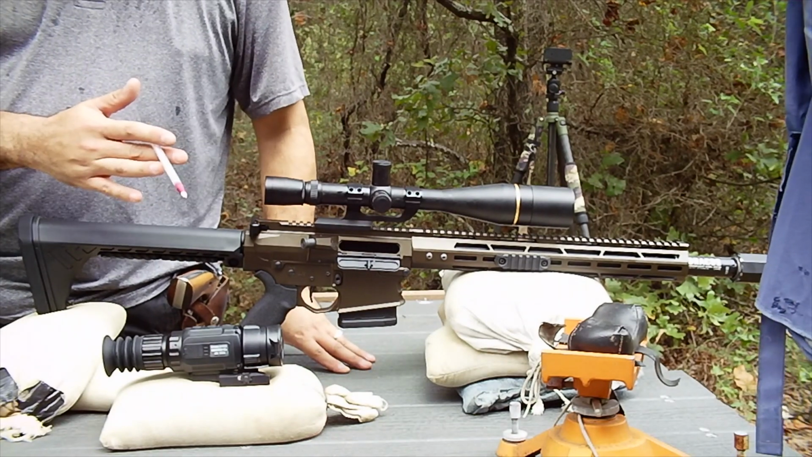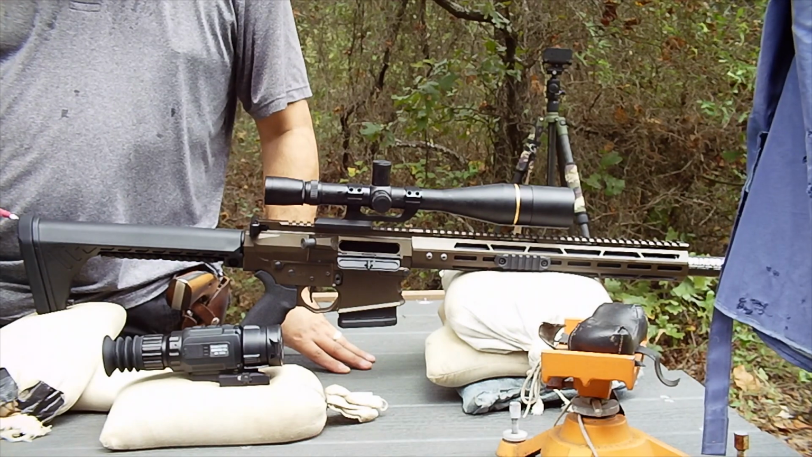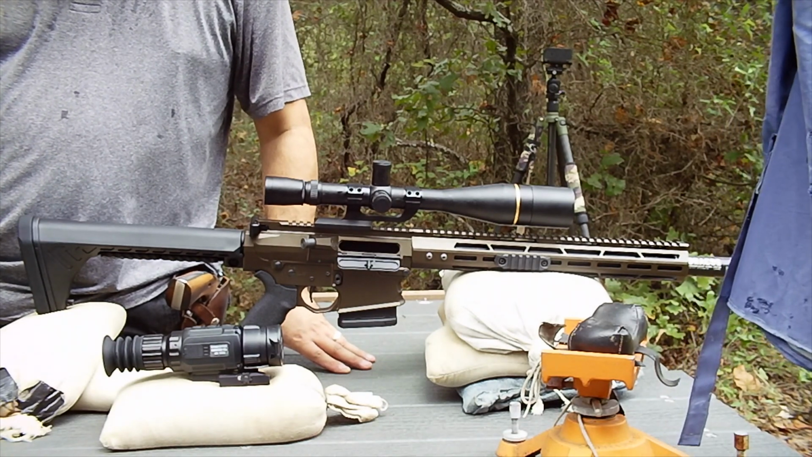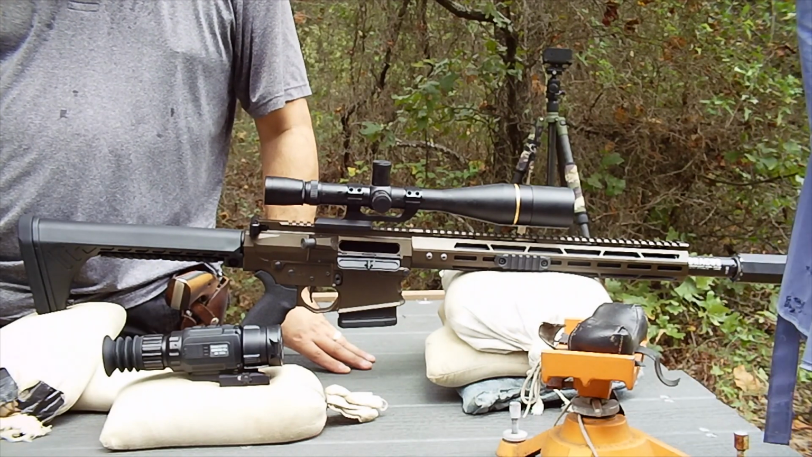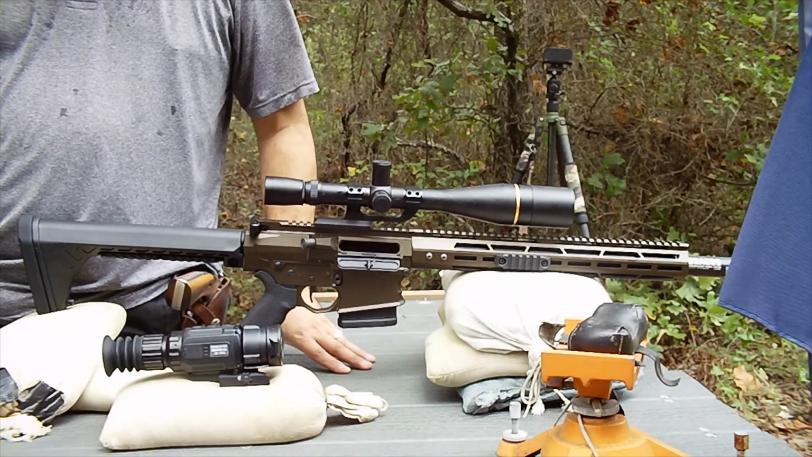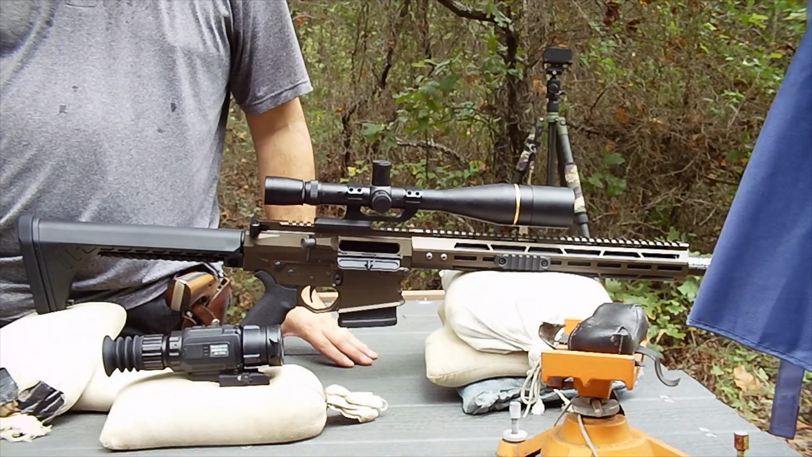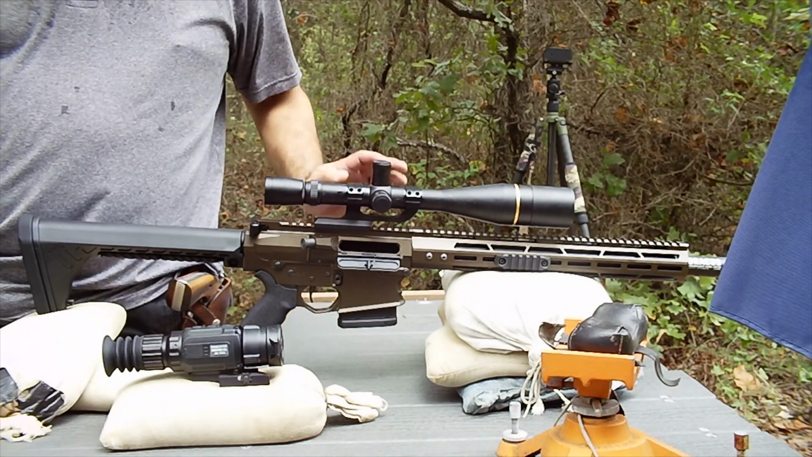I have shot this particular ammo that we're running, which I think is some cheapy Monarch from Academy, and I'll detail what we're shooting when we're shooting it in the video. But it's about an inch was the grouping I was getting previously with it, so we should be able to reproduce that with this optic, the Loophole.